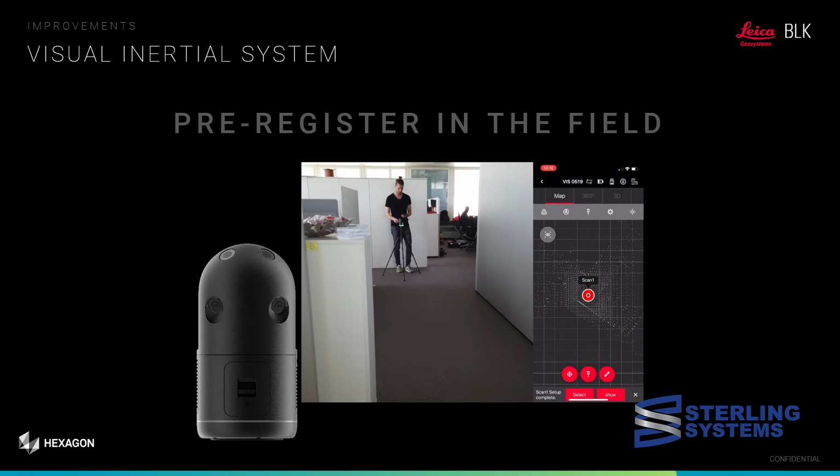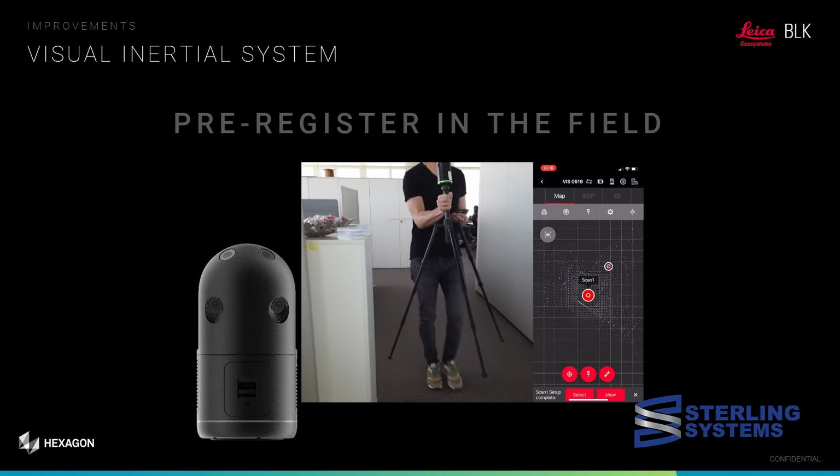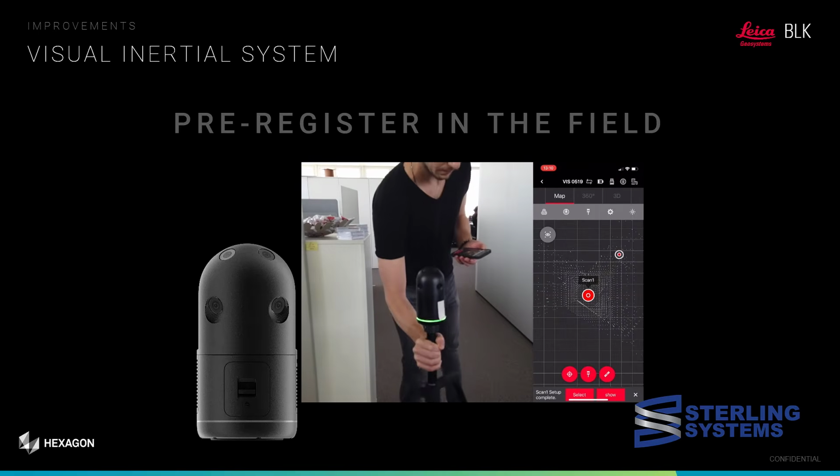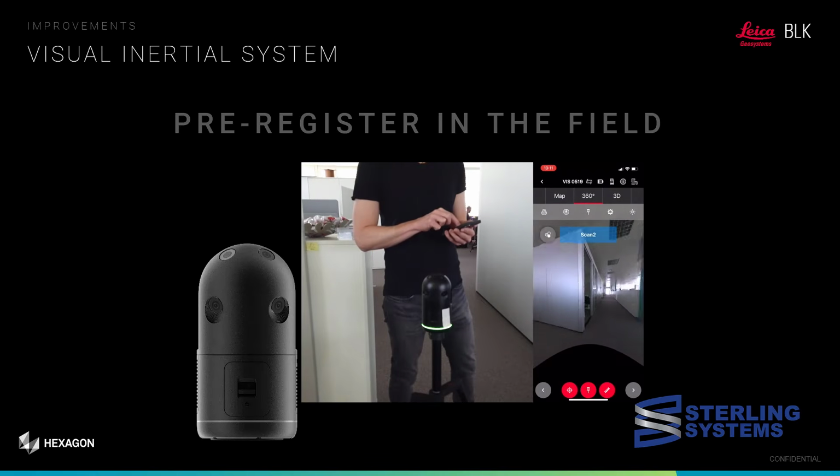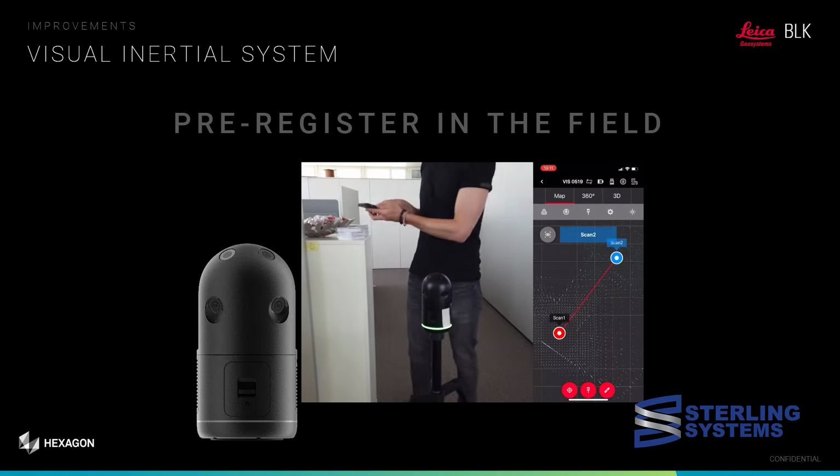This gentleman just completed one scan and is going to move to a second location. On the right hand side in Field 360, you can see the icon of where he's standing, and as soon as he sets it down, the software already knows where it's at, so basically registration is done even before the scan.